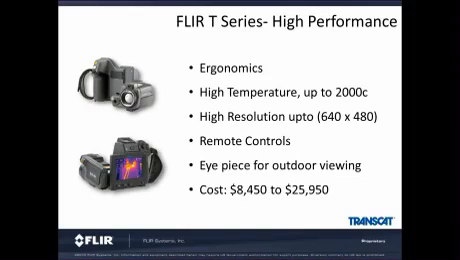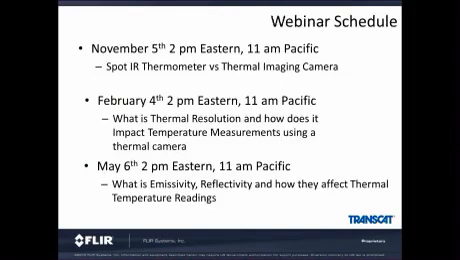These cameras also have high temperature up to 2,000 degrees C, have the capability to measure at long ranges with resolution of 640 by 480, which equates to 307,000 pixels, has remote control capability through the iPhone and Android apps, and is designed for constant outdoor use with an integrated eyepiece. These cameras range from $8,500 to about $26,000.